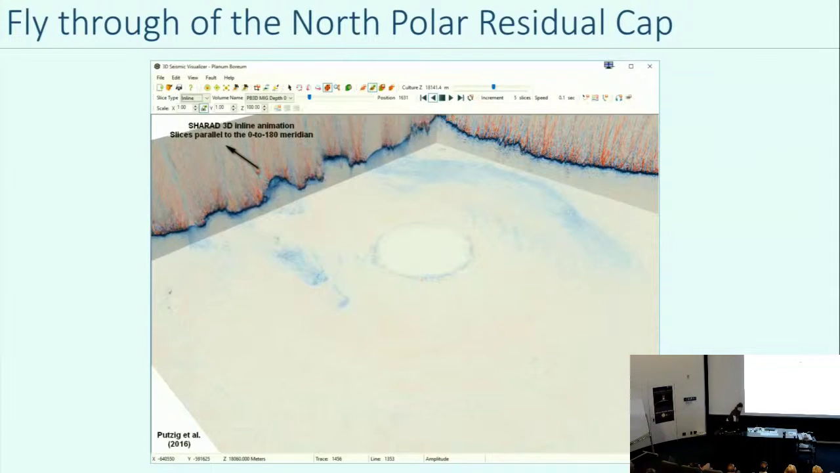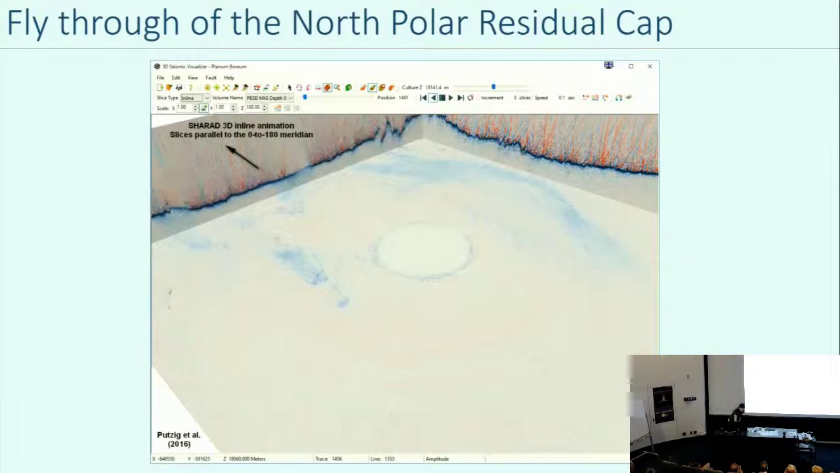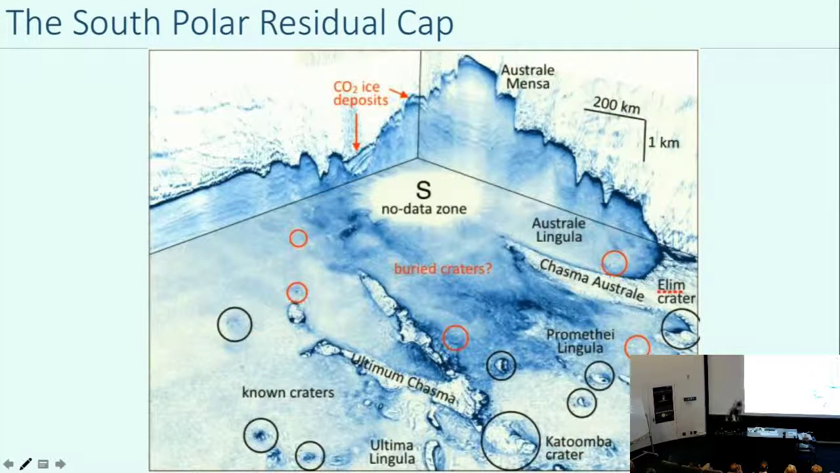So yeah, it's been really fun to see this process happen and be able to fly through the polar cap. This is the South Polar Cap. I'm not going to show the fly-through video because it takes a long time, but basically you can do the same thing. And again, we can count buried craters within and underneath this polar ice cap.